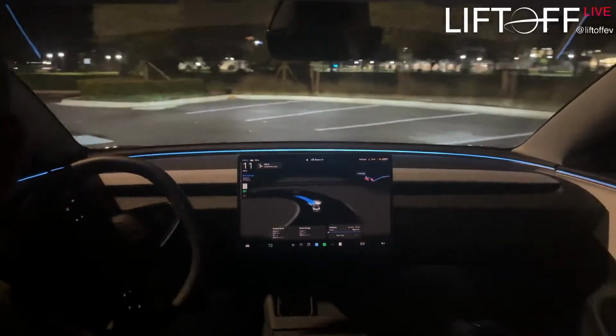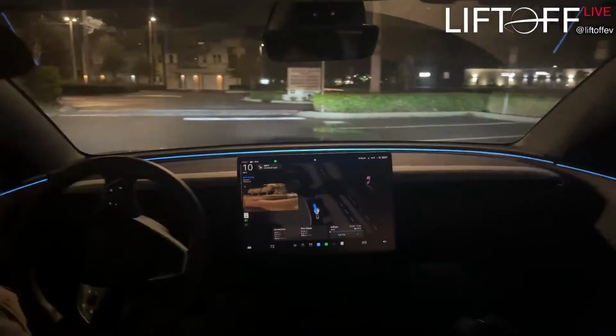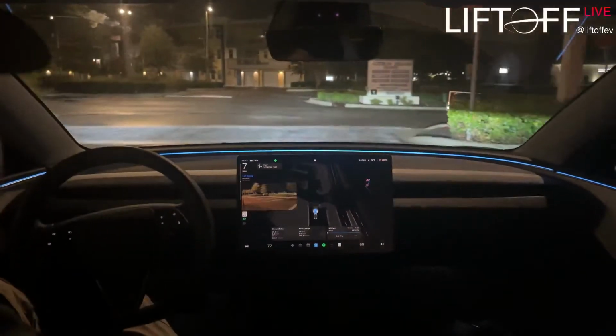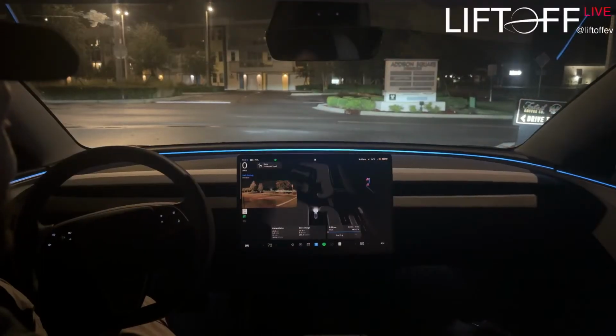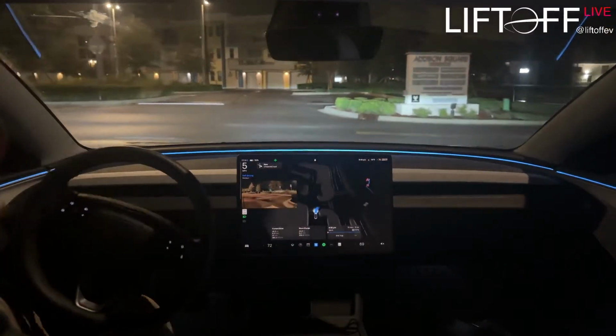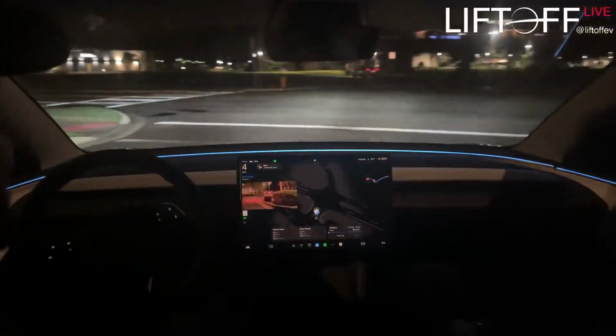Wow, that's a pretty cool taste of robotaxi right there. Seeing the curbside drop off. It's gonna be that simple. You're just gonna arrive at your destination. Someone else is gonna get in, hit that start driving button, and it's just gonna take them to wherever they want to be. Crazy.